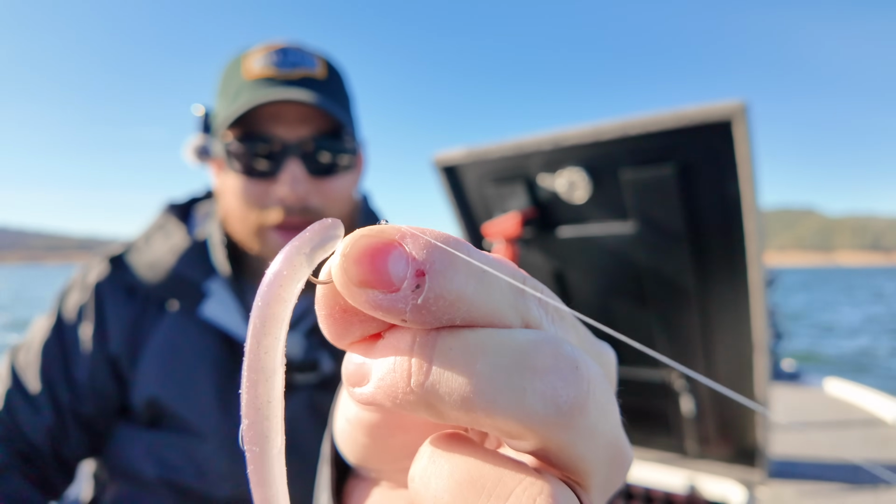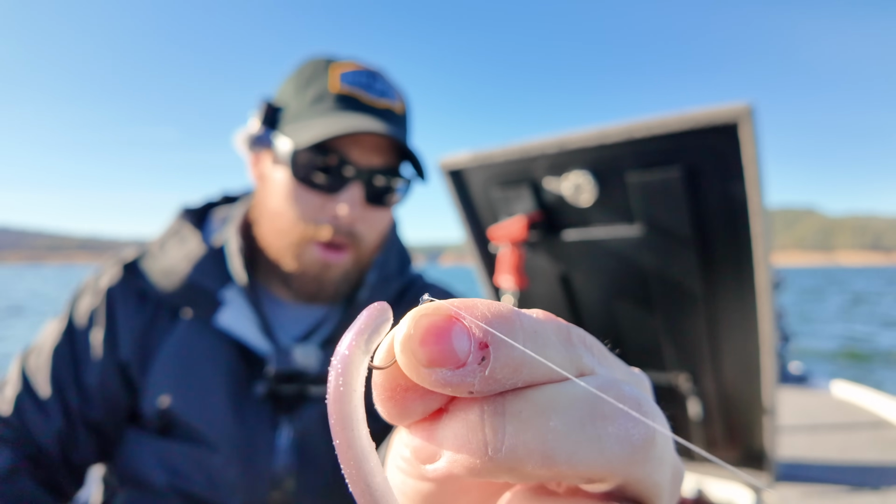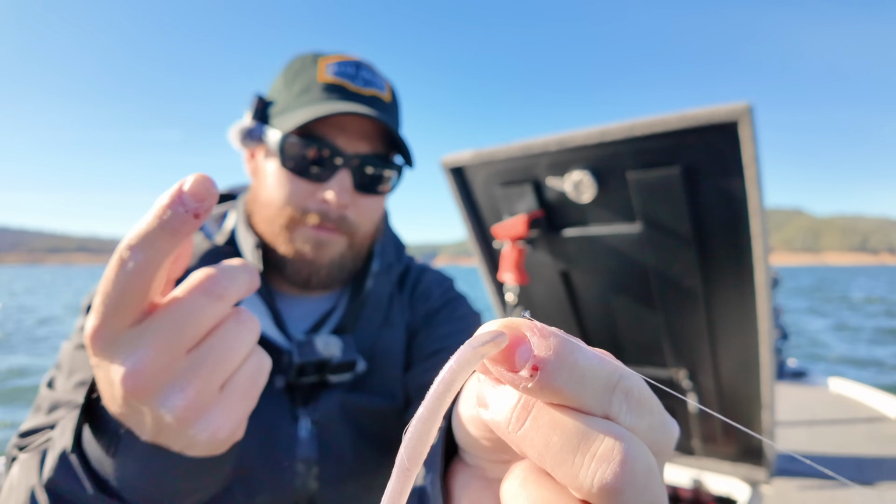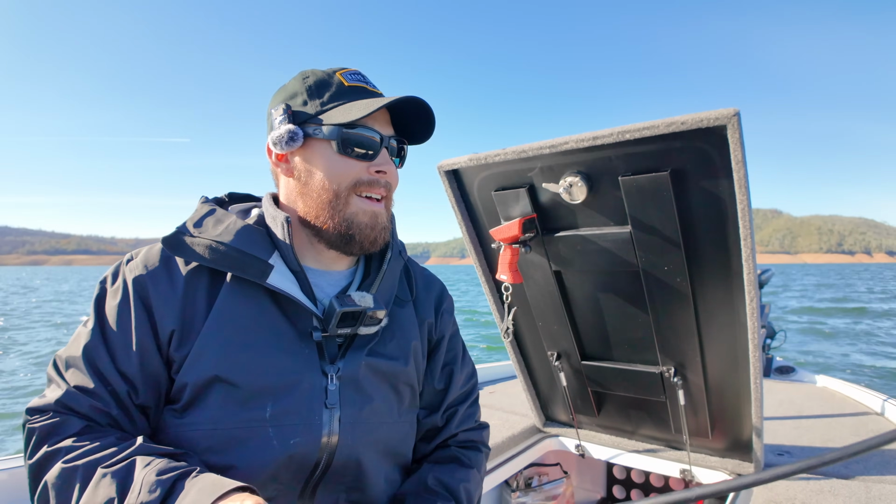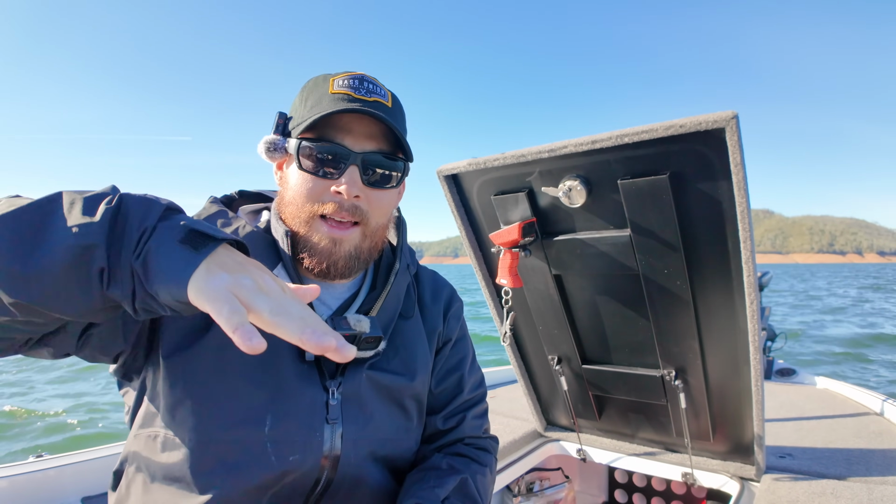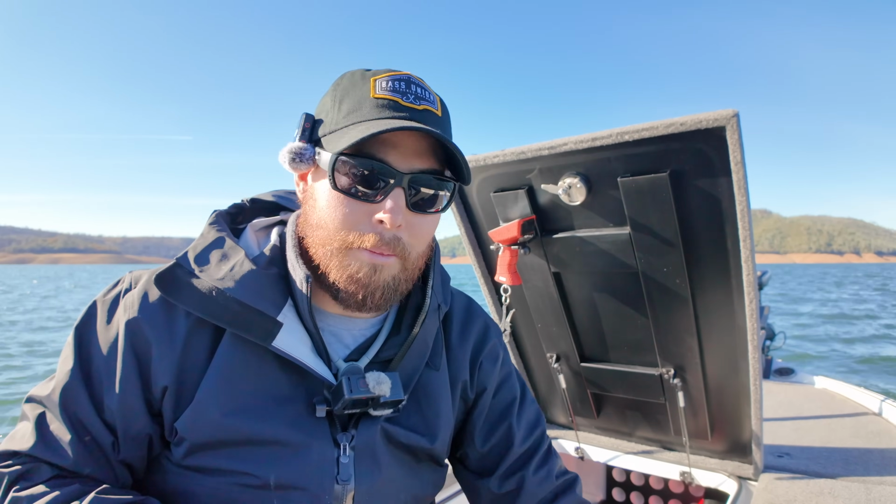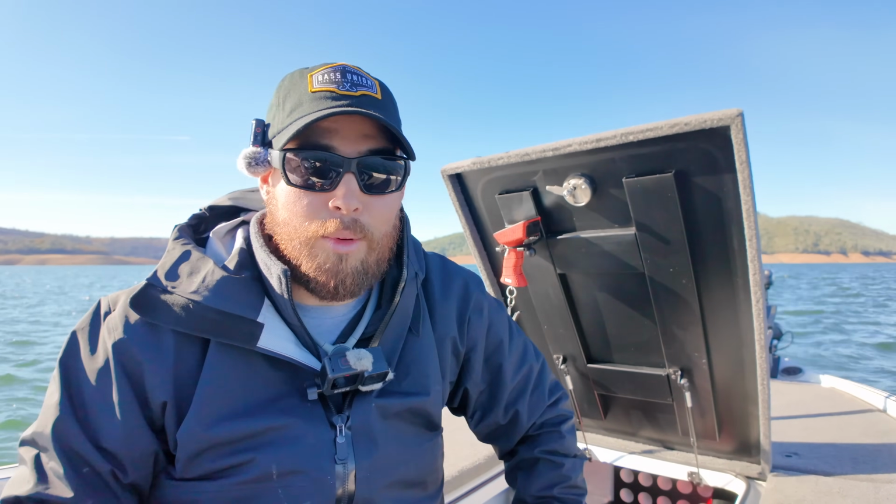I like it rigged this way because the worm follows the hook. When you have the hook completely through the worm, it's a little more free on the hook. It dances more, but when you're holding it steady in the water, it follows the hook every time. So when you lift it up, it's more of a natural looking motion, in my opinion. So we're gonna try this, see what we can catch.